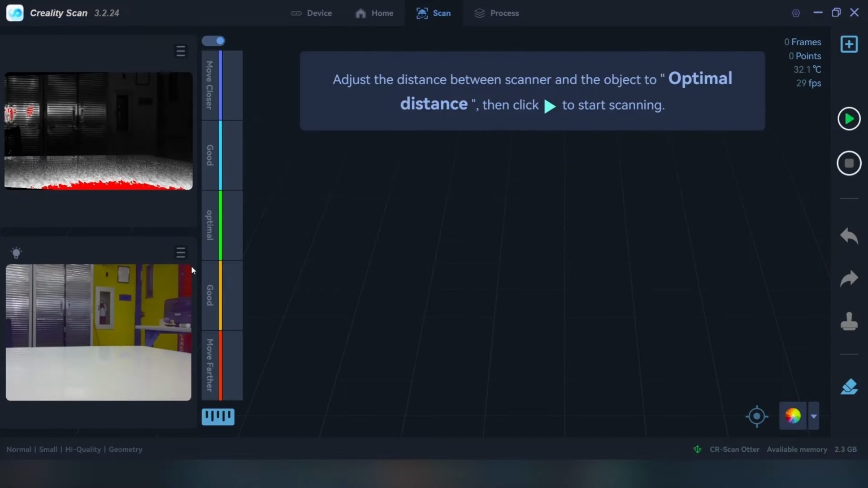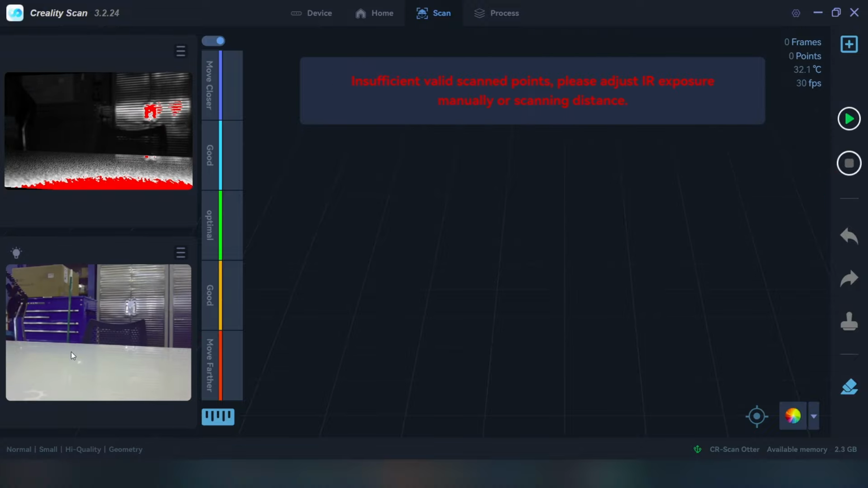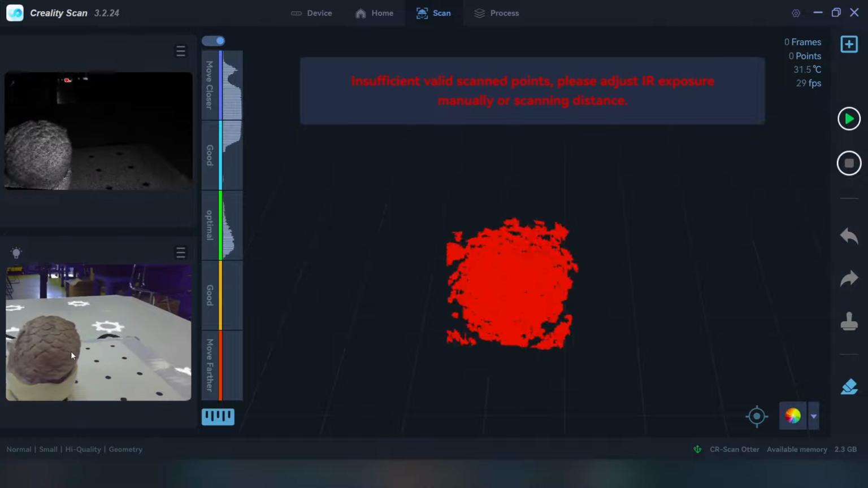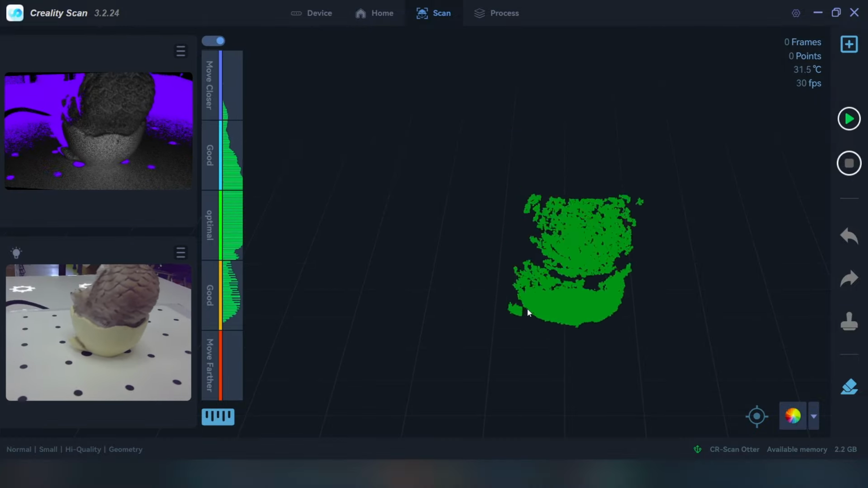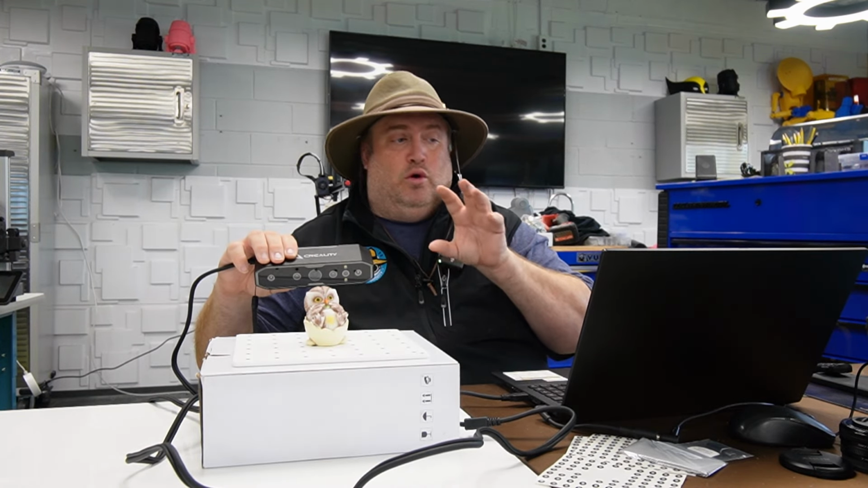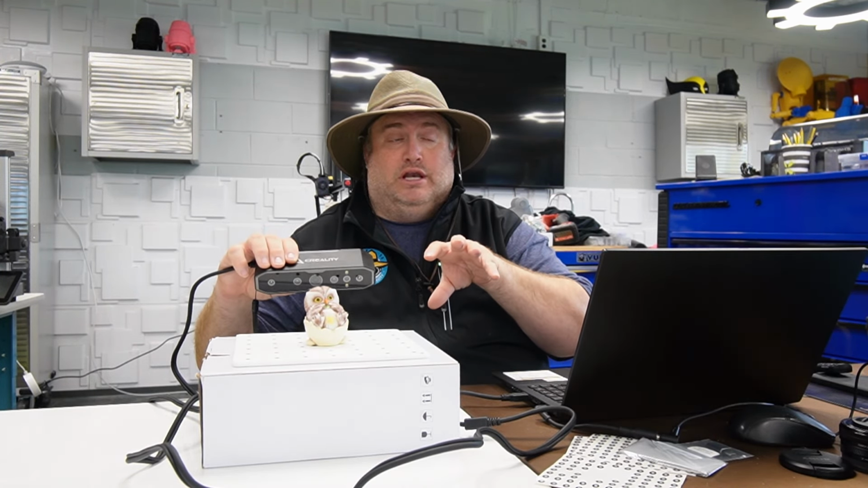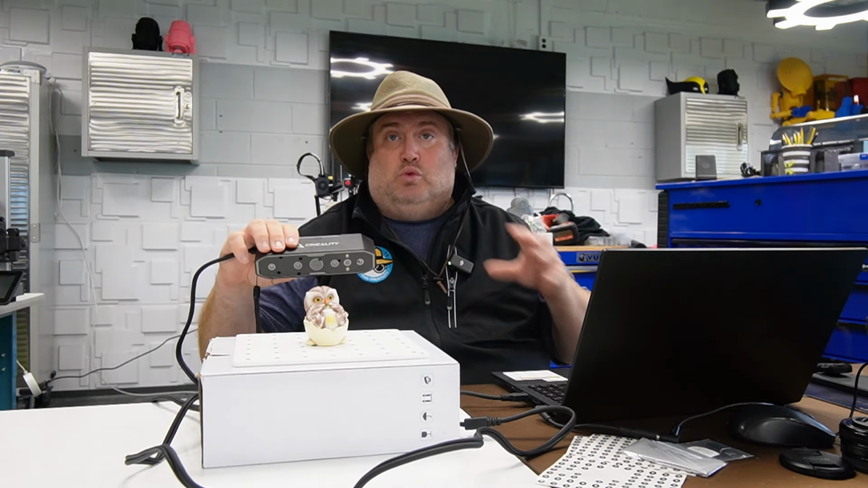So you'll see over here on the left, you have the infrared view, you have the actual color view, and then what you're seeing in the main window is what it's actually picking up in terms of auto-recognizing or making the assumption of the object that you're looking to scan. As you can see here, all that green is what you want to pick up.